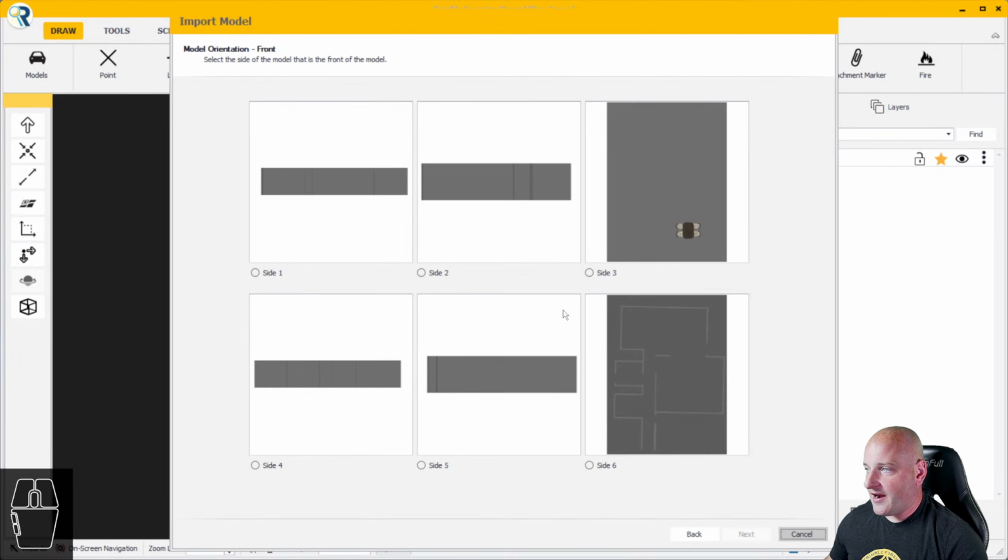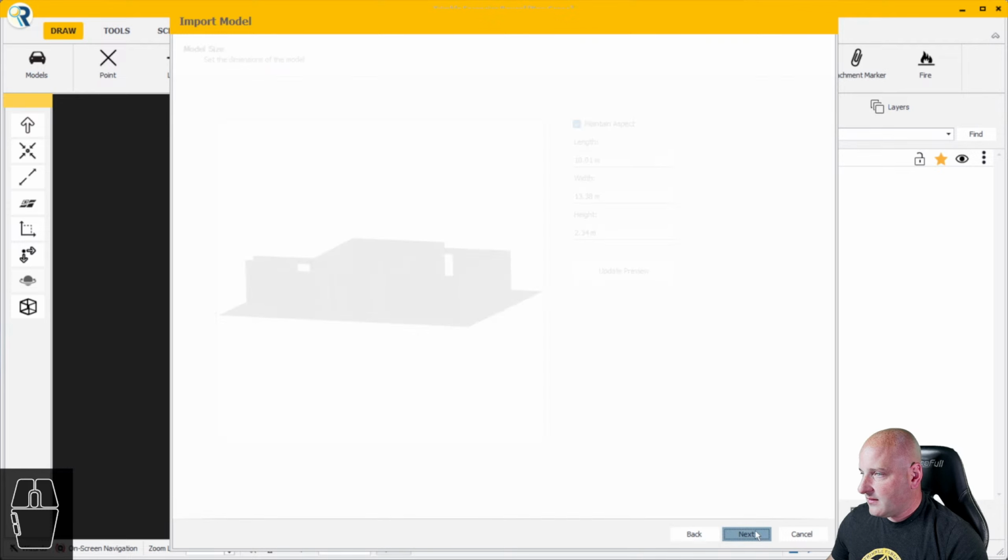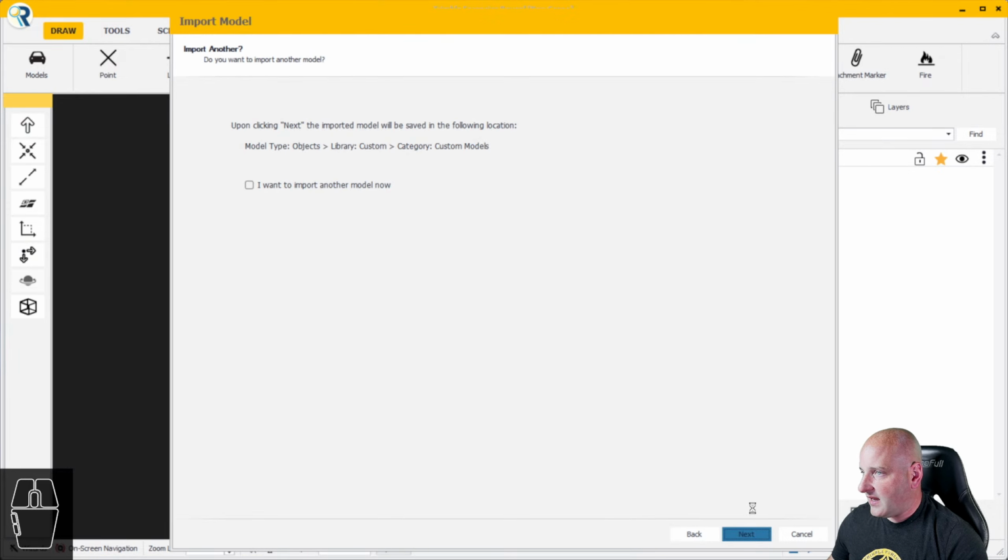Violated my own rule. There we go. That's looking like more what I want. So on the front, I'll do, I don't know, side 4 maybe. In the top. Looks like I got my table and chairs there, I think. Yeah, there we go. Next, and finish.